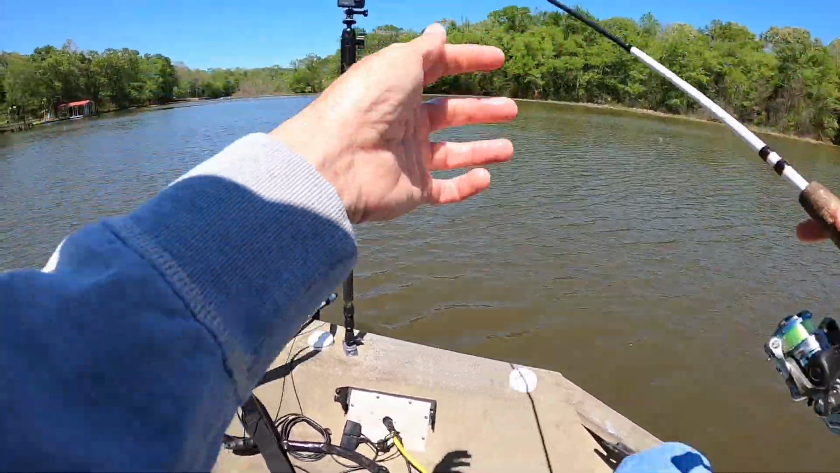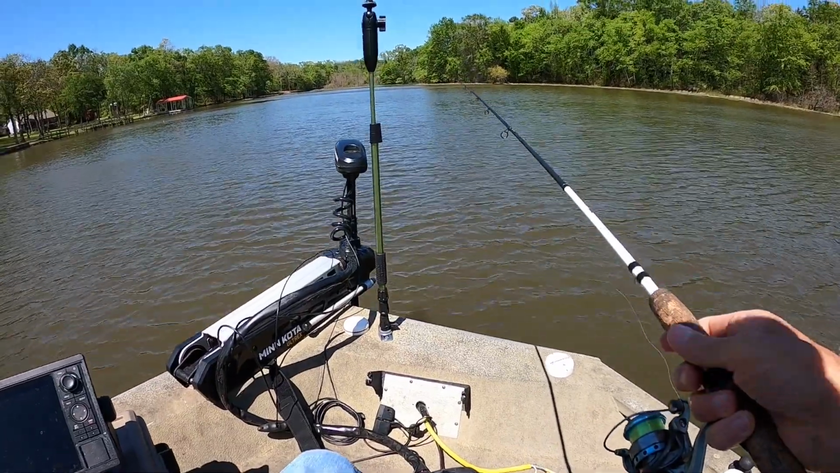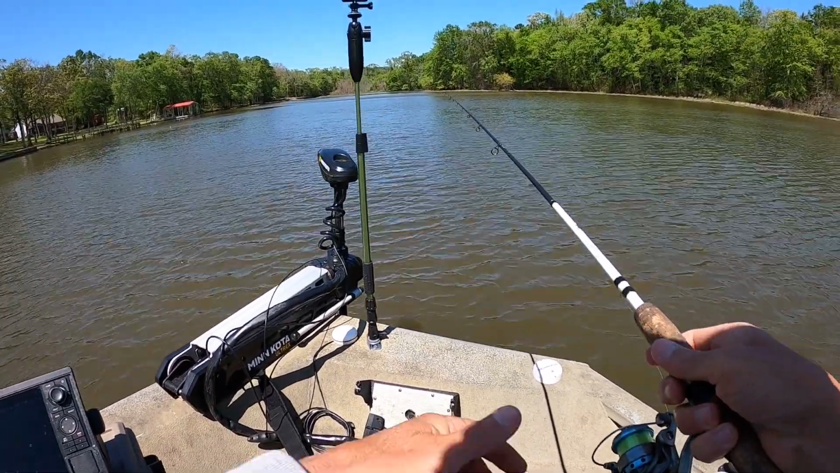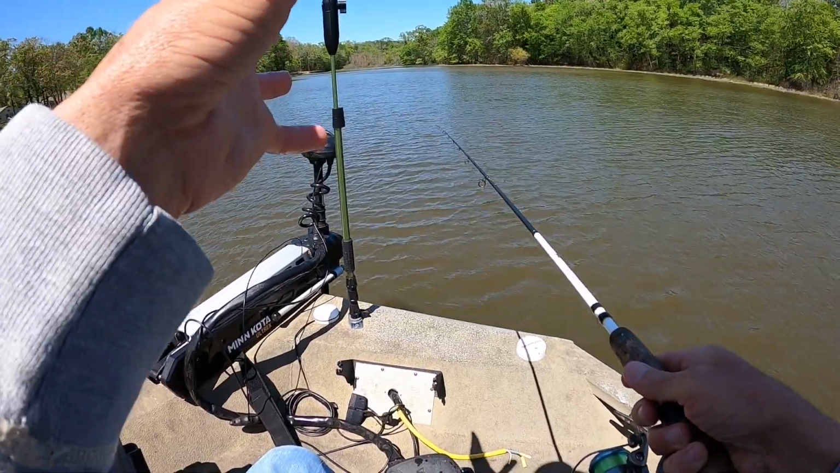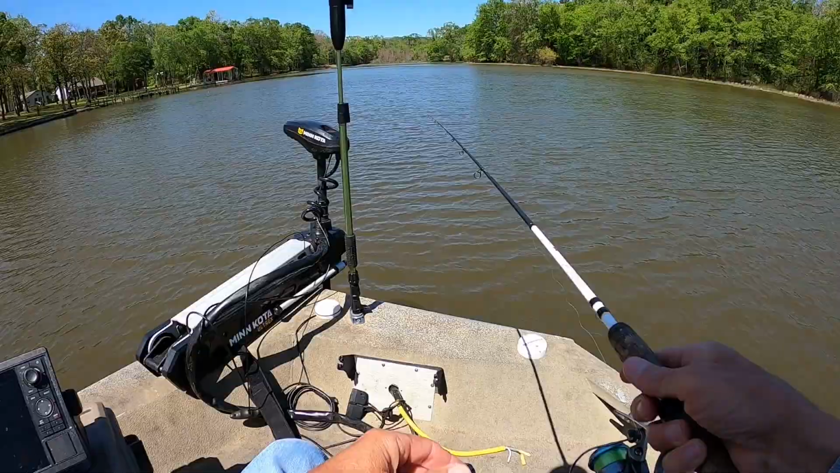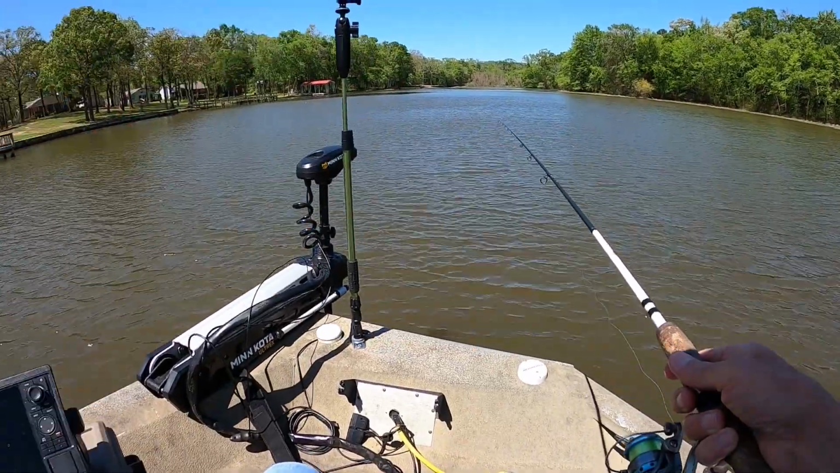These fish are sitting mostly in the 5.5 to 6 foot mark, 6.5, almost 7 foot. That seems to be the best bite. I caught a couple in some shallower water than that, but when I got out into the deeper stuff, the cold front's pushed them back.